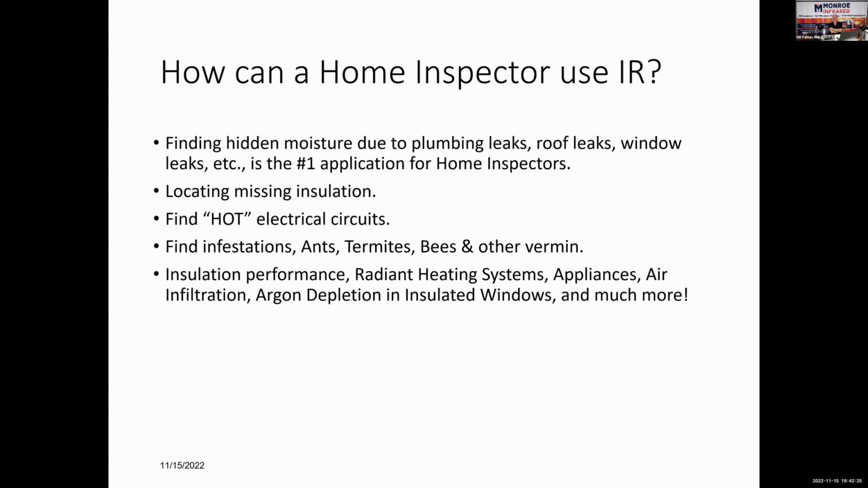Everybody's heard of the condo building that collapsed in Florida. And now they're requiring infrared be done on the electrical system and structural analysis, infrared on insulation, as well as water infiltration. Water is the single most destructive force in a building. Pest infestation from ants, termites, bees, raccoons. I mean, there are so many applications. Radiant heating systems, appliances, air coming into the house called air infiltration, argon depletion, as we already talked about, and so much more.